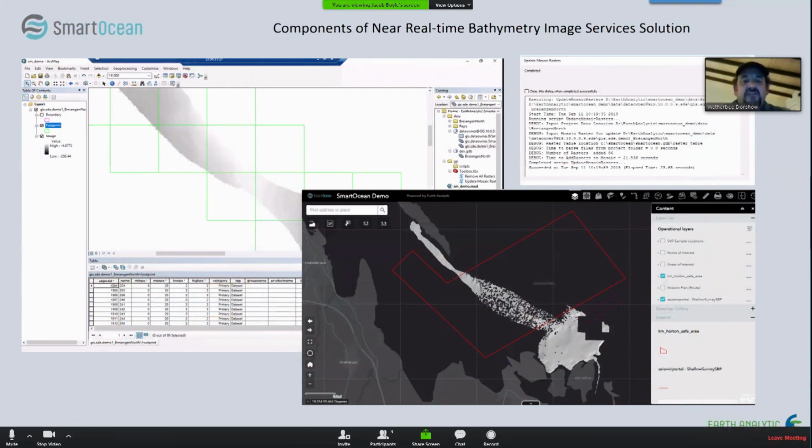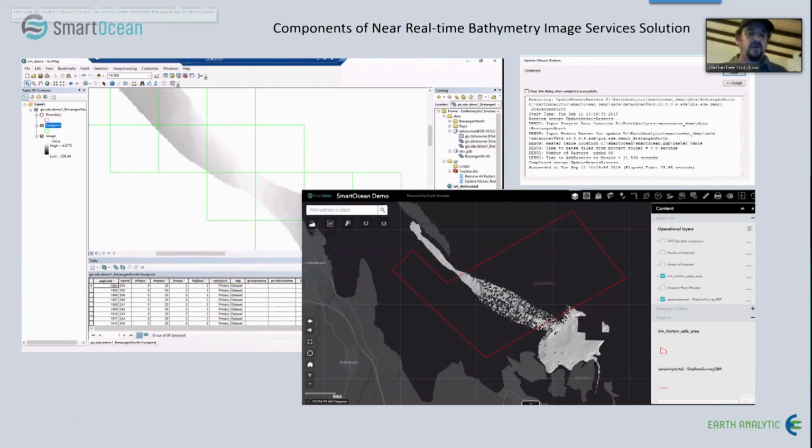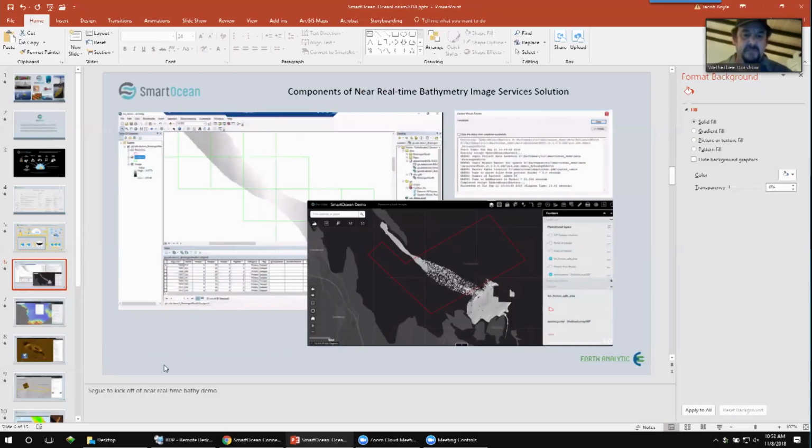So this is just a conceptual one to kick off. Essentially, we've built some scripts that allow us to dynamically update these image services, and ArcGIS Desktop is running in the cloud, updating these services. With that, I think you could bring up the web app and we can kick off a live demo here.